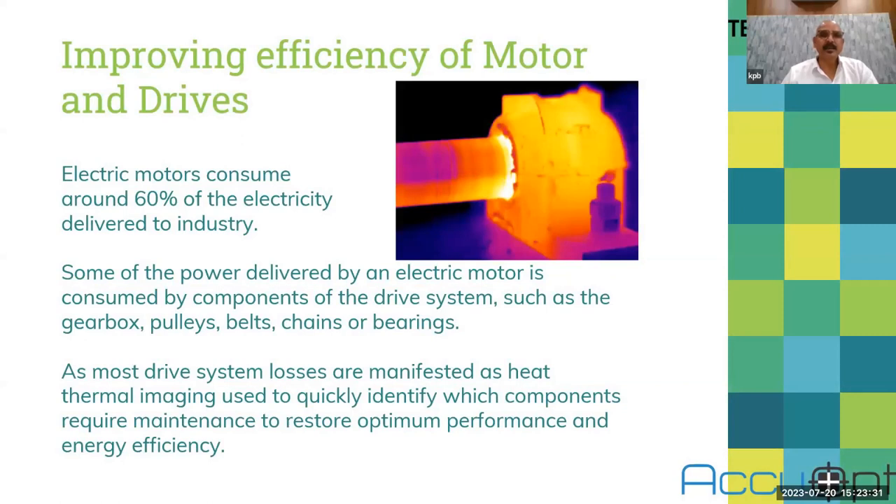Here you can see there's a motor and its drive. Electric motors consume around 60% of electricity delivered to the industry. So some of the power delivered by an electric motor is consumed by components, drive system. So here if you have proper monitoring of your critical assets, critical motors, you can predict the ongoing process and any possible damage of the shaft or any other part of these valued motors.